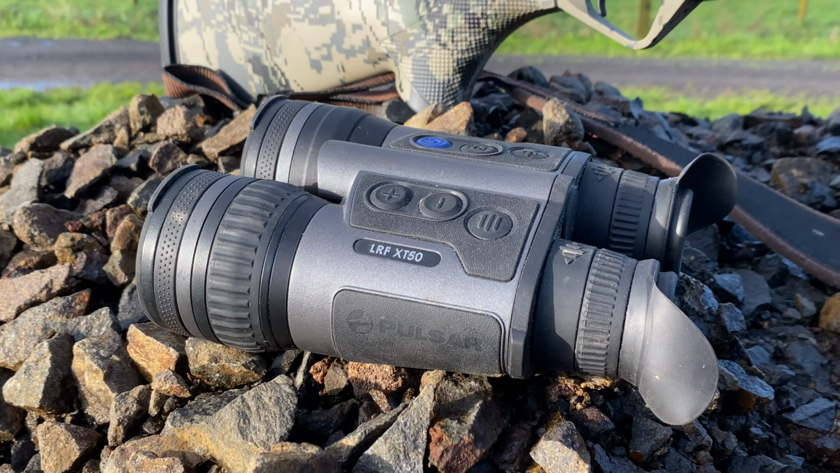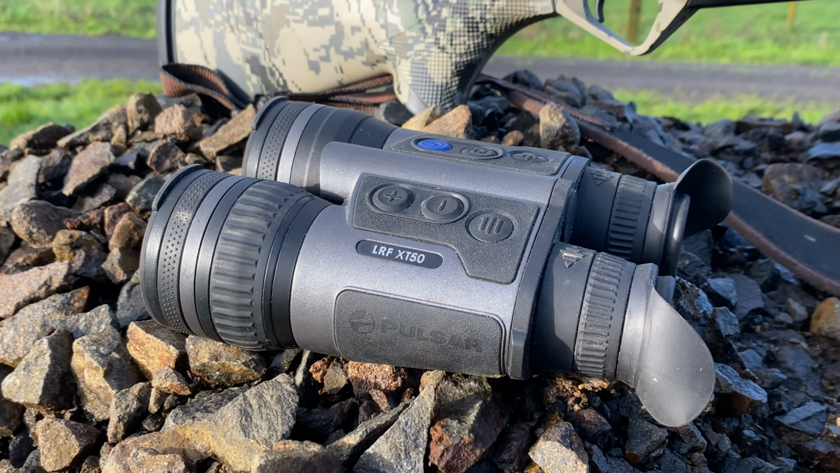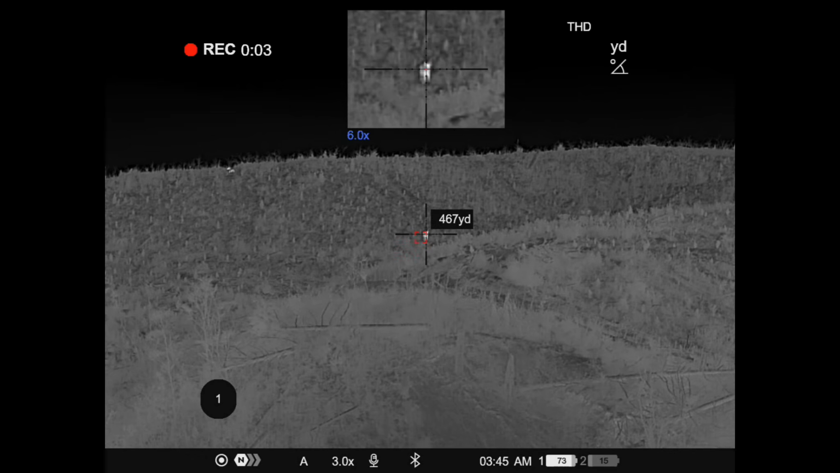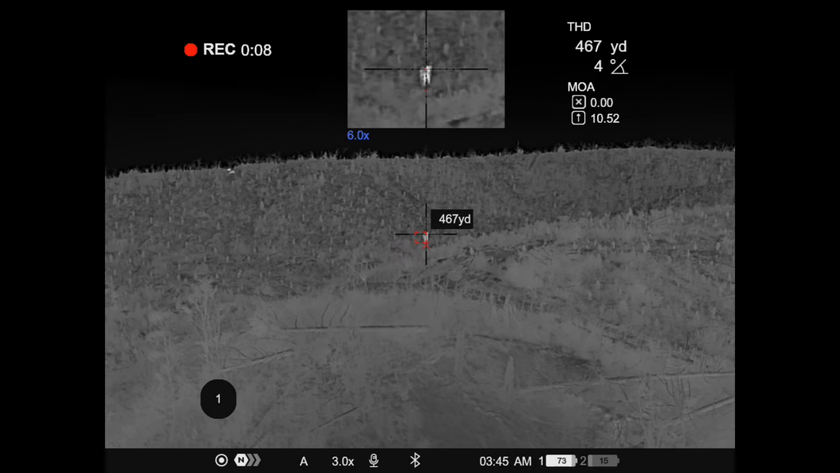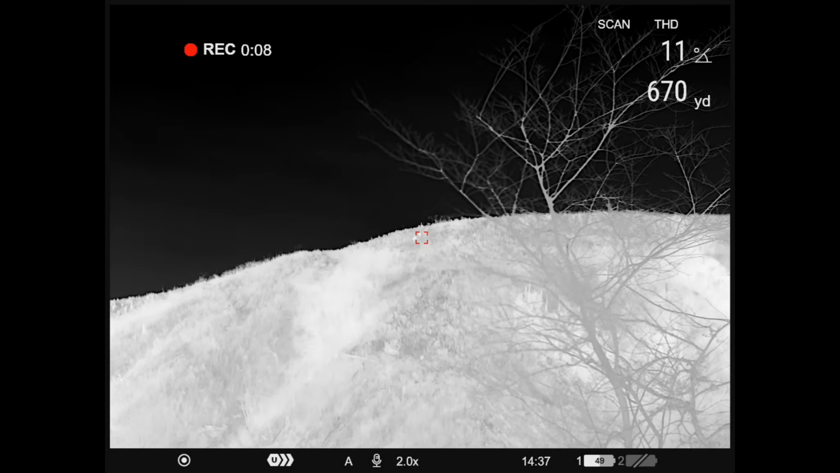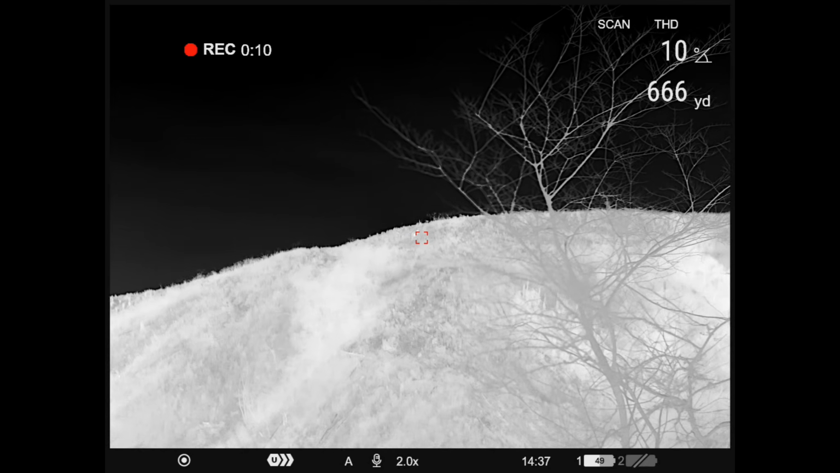The Pulsar gear that we're using on this hunt is the Merger LRF XT50 thermal binoculars and the Thermion 2 LRF XP60 thermal scope. Both of these have the laser rangefinder built in, which we have found to be a major advantage when hunting at night, enabling us to quickly determine what we are looking at and whether it's something small up close or something big further away.